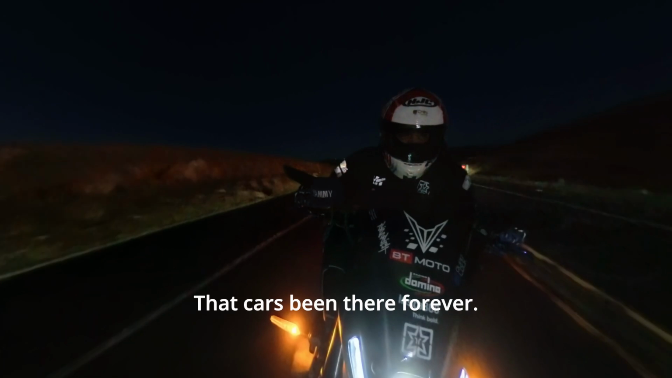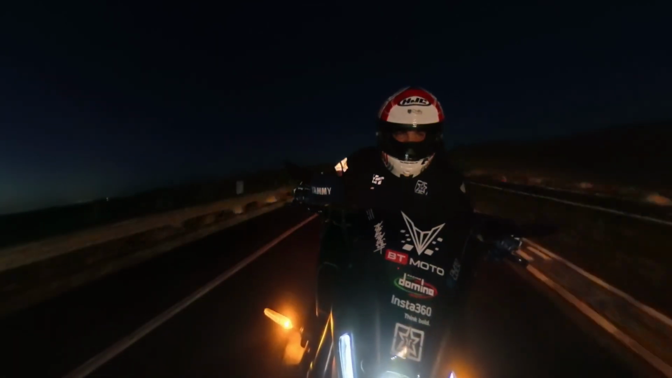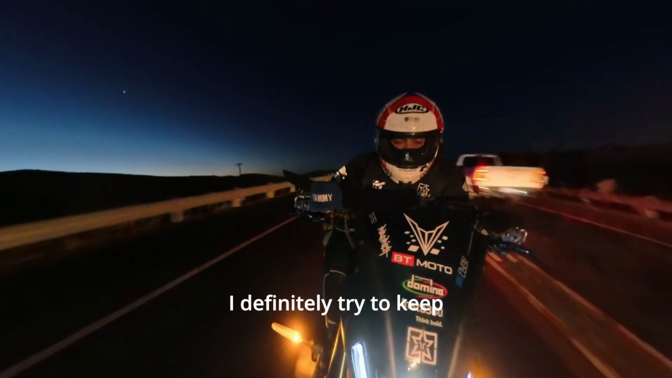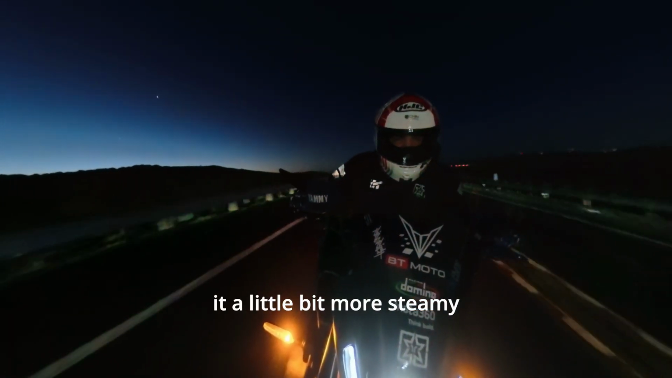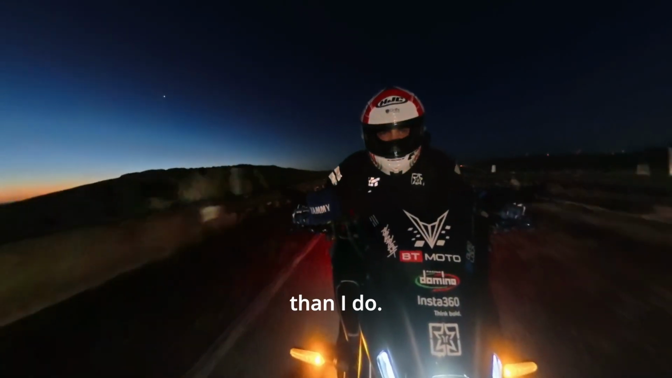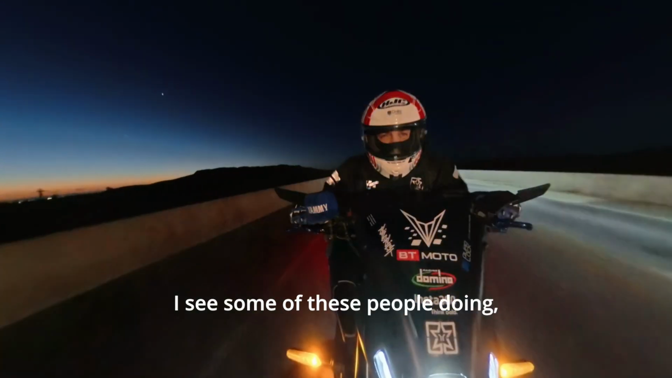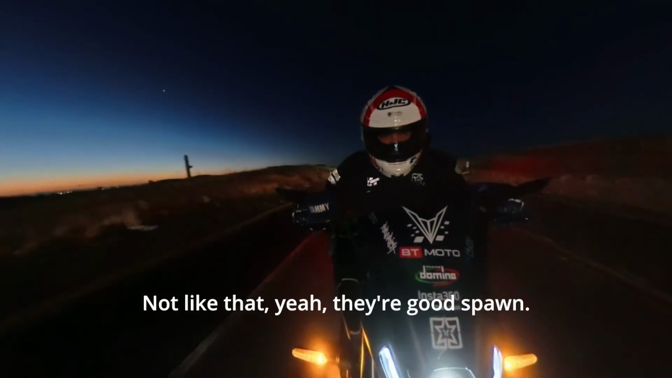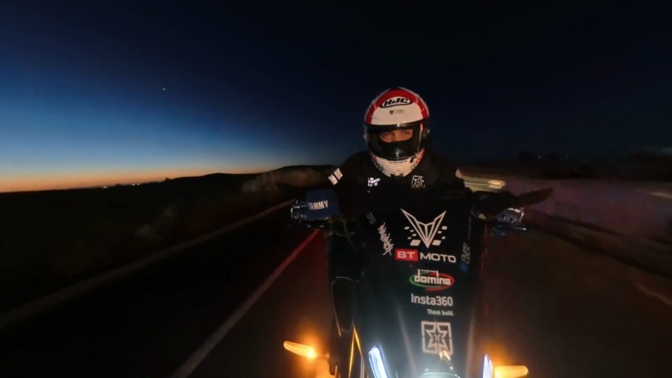It's been there forever. Surprised they haven't towed it yet. I definitely try to keep it a little bit more sane at night. I see some of these people doing Mach 2 down the freeway at night. Now, I get it, it's fun. But a